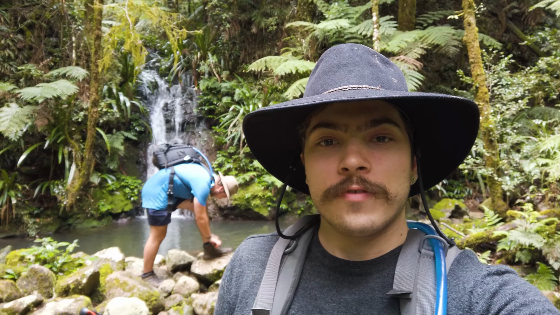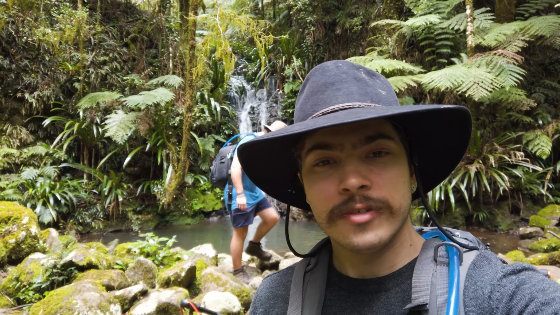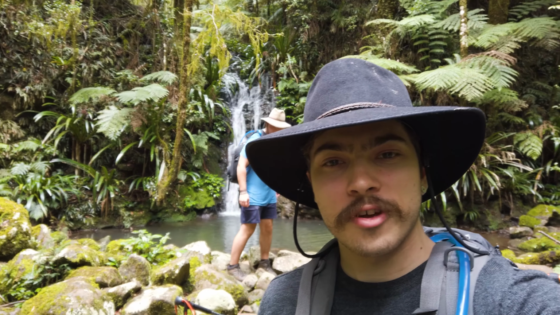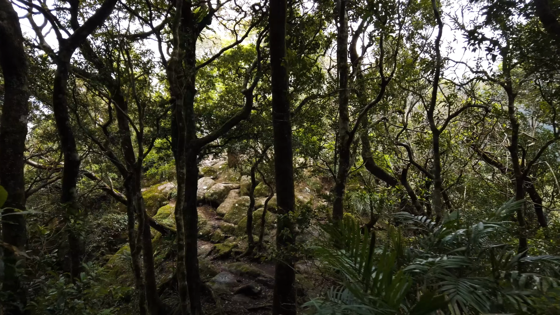Here we are, final waterfall of the trip, just above us. Honestly, not feeling too inspired to take any photos of it, because I've pretty much already rinsed this scene well over a year ago, and it hasn't really changed much, so just stopping by to admire the waterfall and enjoy it a bit. And this guy's doing a bit of a leech check because he's been having bad luck all day. He's probably got a few in his boots.